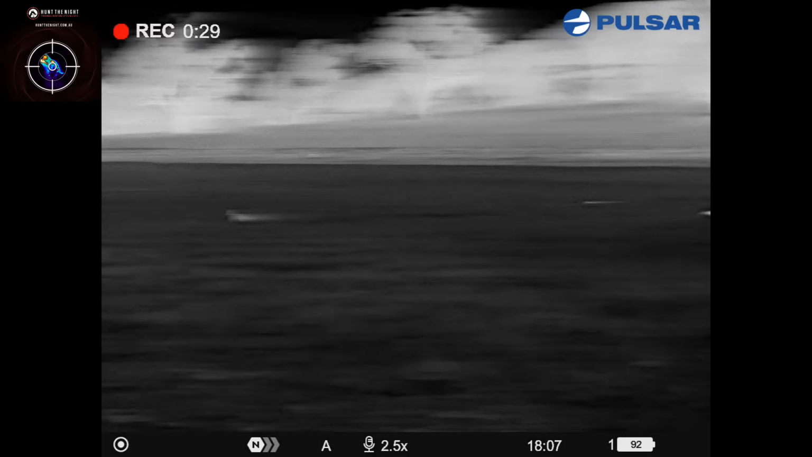Clean air like this, the noise really travels, so I'm finding at 600-800 metres I'm already bumping pigs off some of these oats paddocks. So certainly going to have to mix things up a little bit and do some big walk-ins if I can detect those animals far enough away with the thermal.